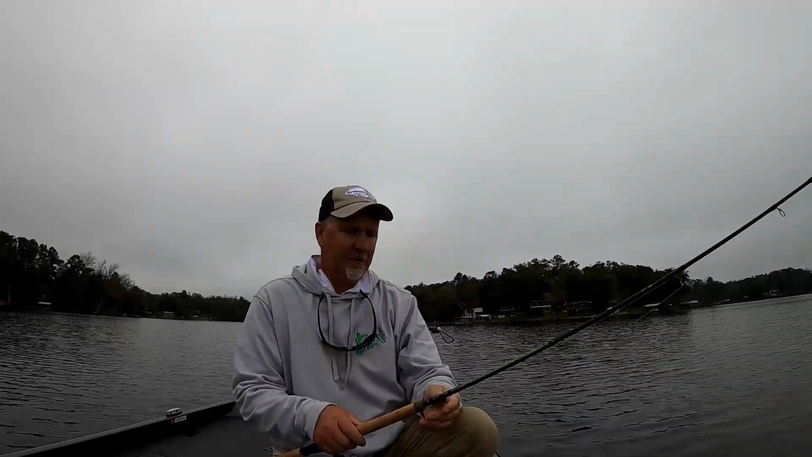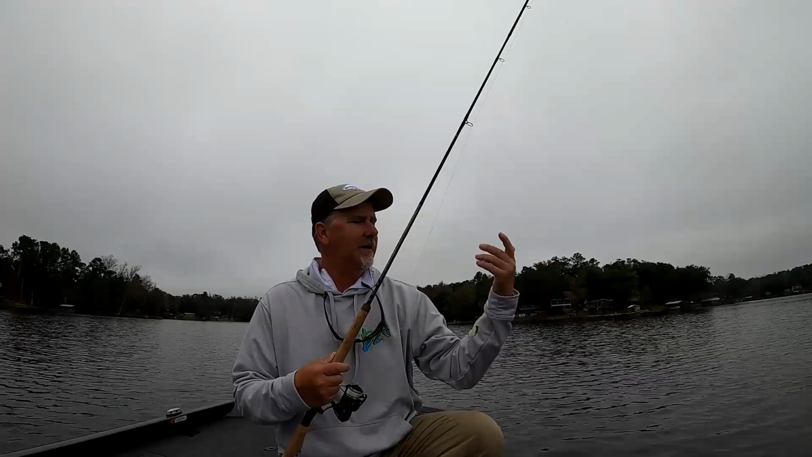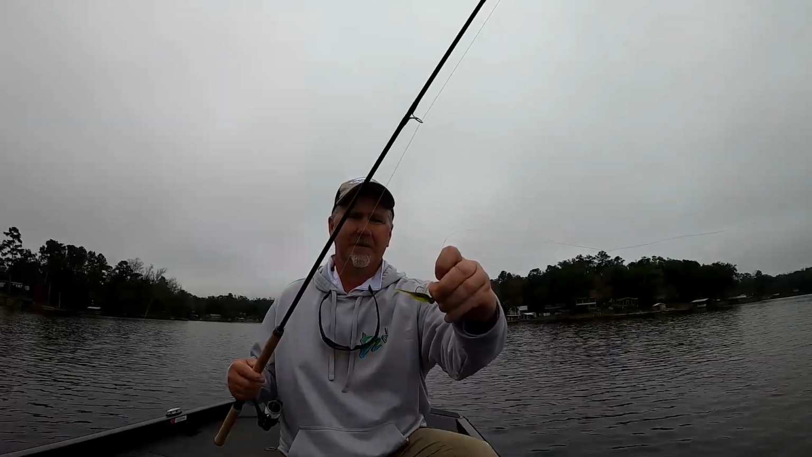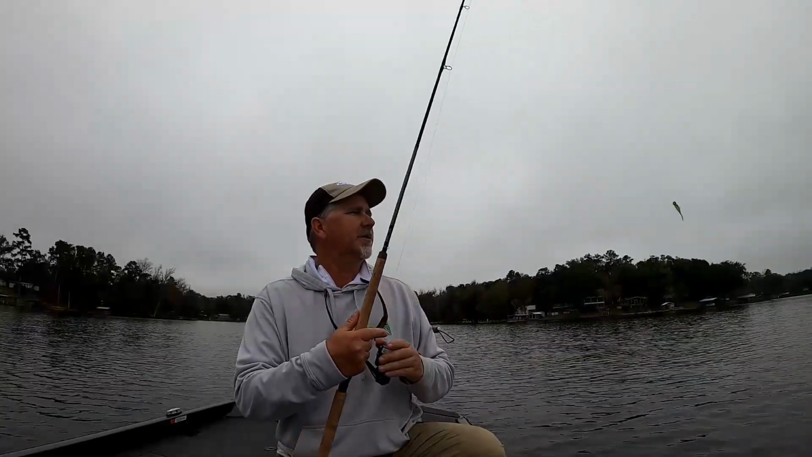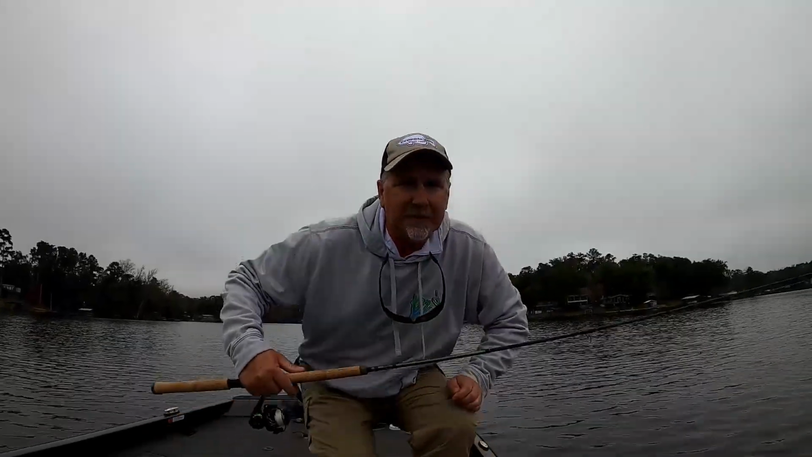We're going to break out the old Wally Marshall 9-foot signature series again today. And I am going to start out with my custom ATX green pumpkin and chartreuse jig. I've got a 3/16 ounce on here because I'm expecting to fish deep water. These fish are actually in pretty shallow water, so we'll give it a try. It may be a little too much weight, but we'll see what we can do.